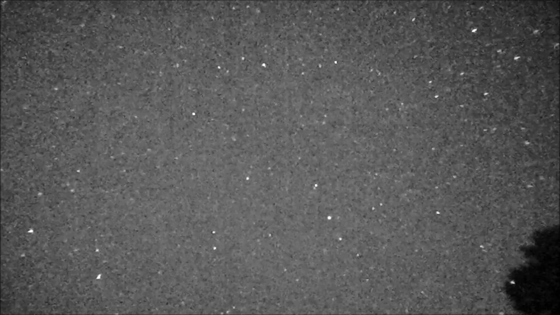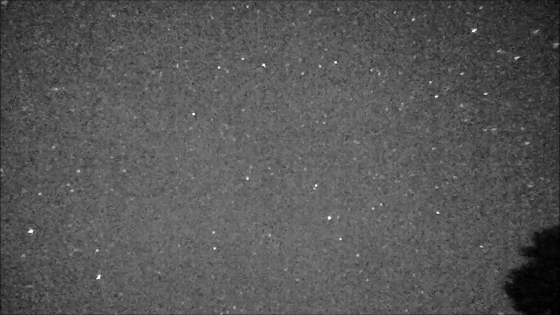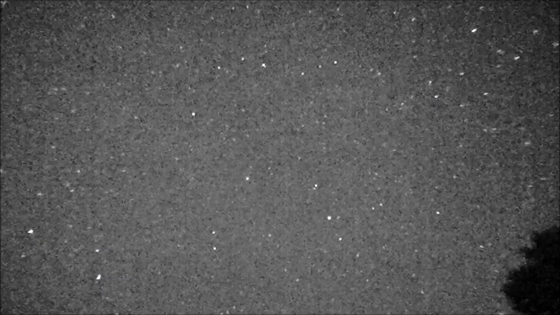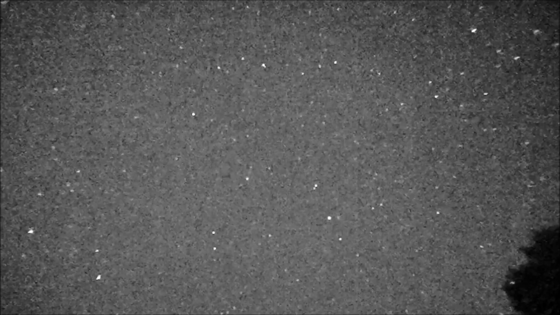Now, I have another camera, same type of camera, with a wide-angle adapter on it, but I was pointing it more towards the north-northwest, and you don't see as many of these dots as you see here. But there's another one in the center of the screen, towards the top of the screen.